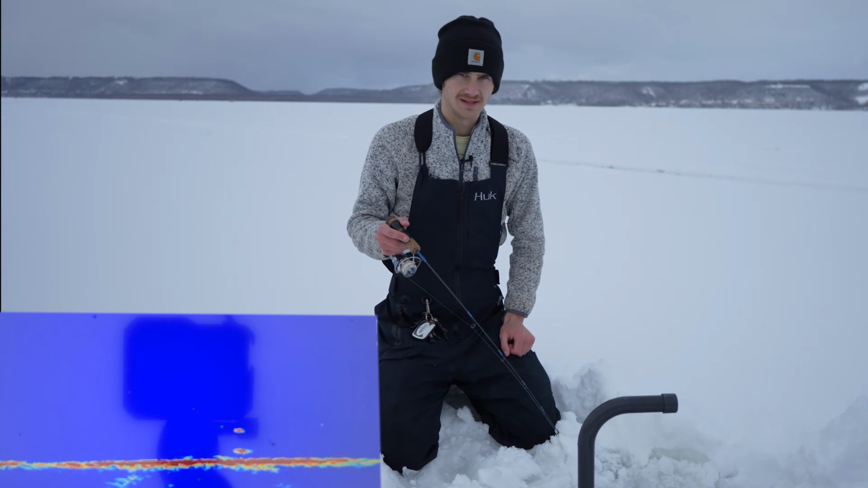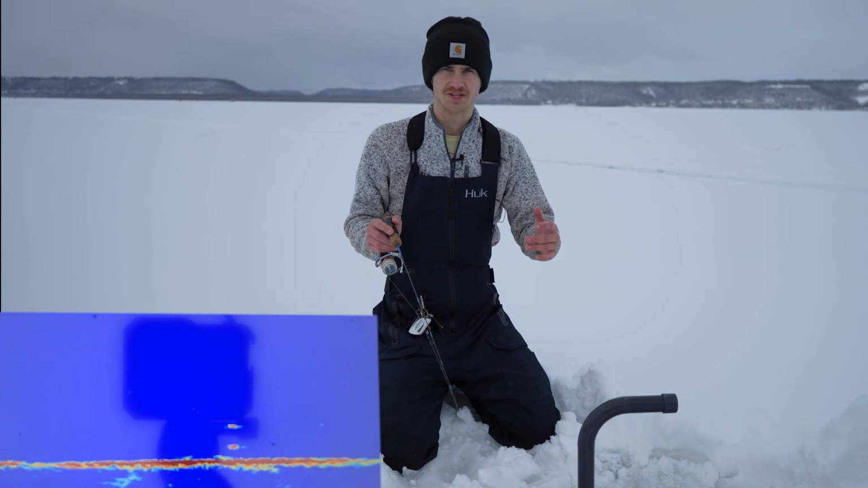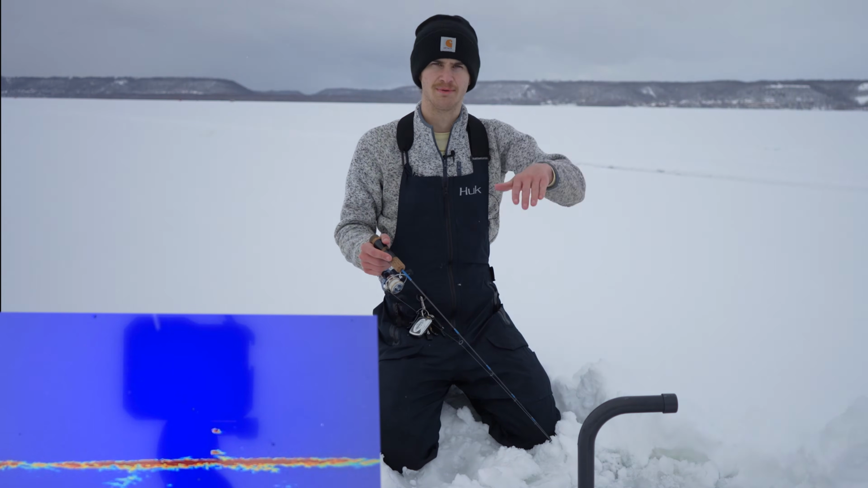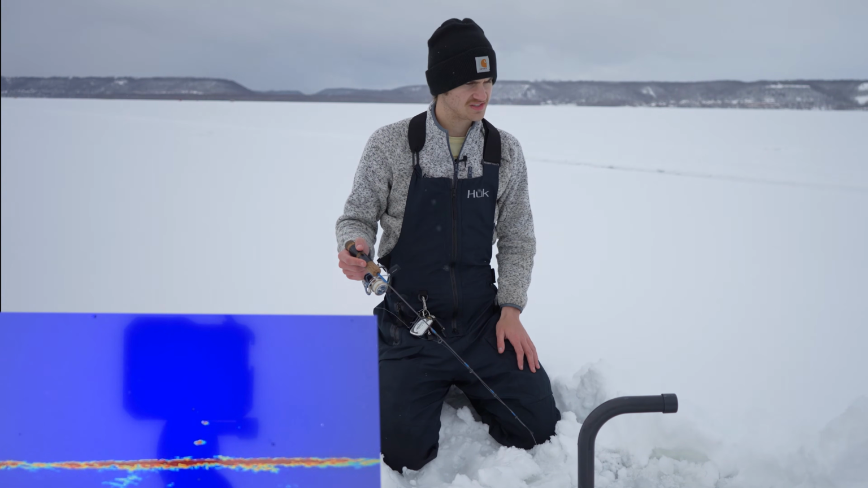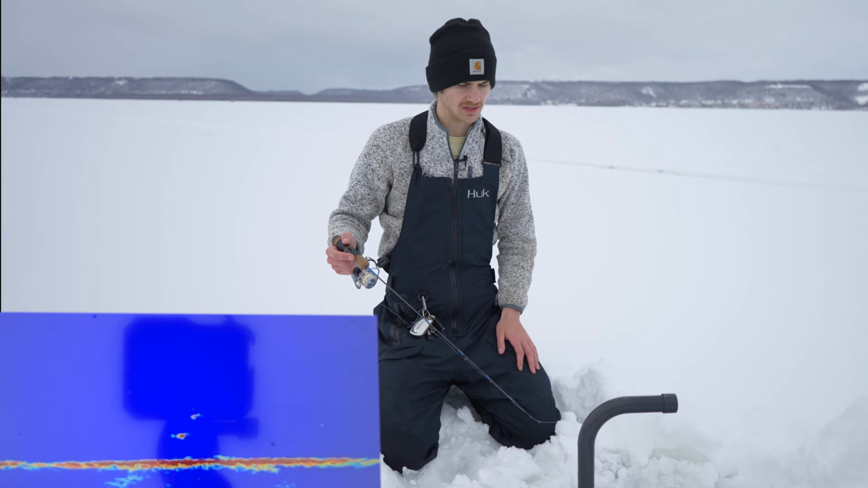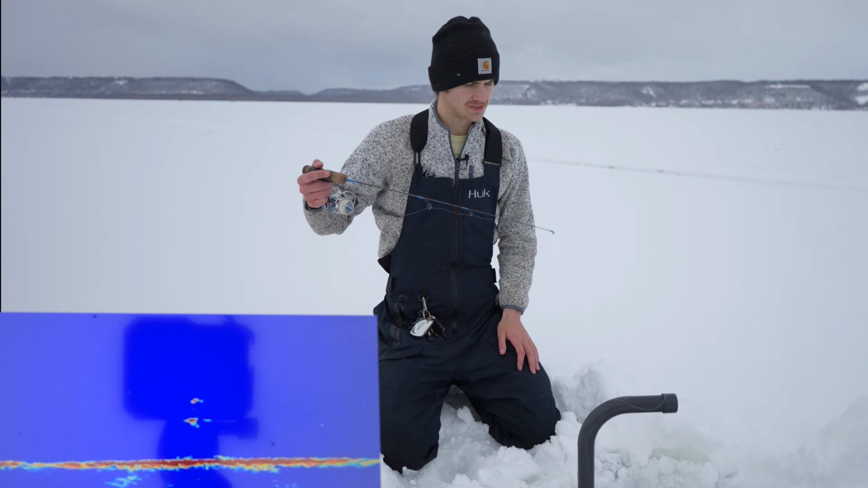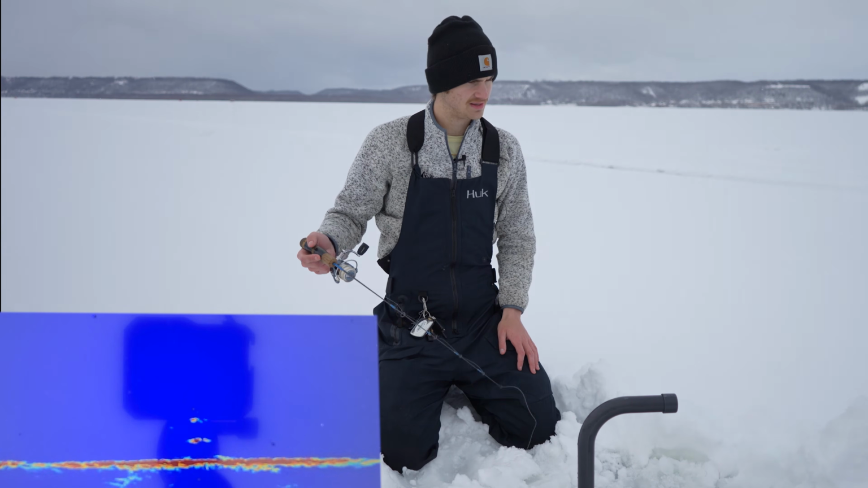Yep. A lot of these fish are hugging bottom, so I'm just kind of jigging as close as I can to the bottom and just bringing it, popping it up and down off the bottom. Waiting for these fish to come off bottom and come take a look at my bait. And once they start getting close, I slow down my presentation a little bit, try to get them riled up and get them to strike.